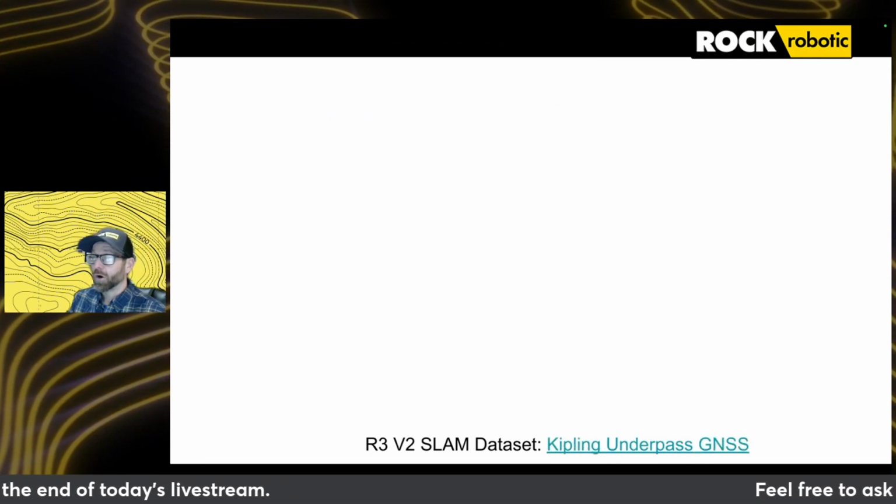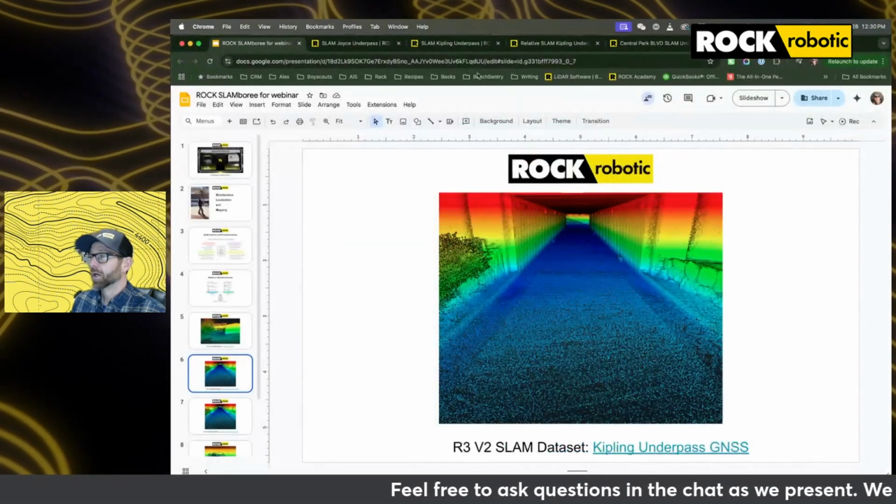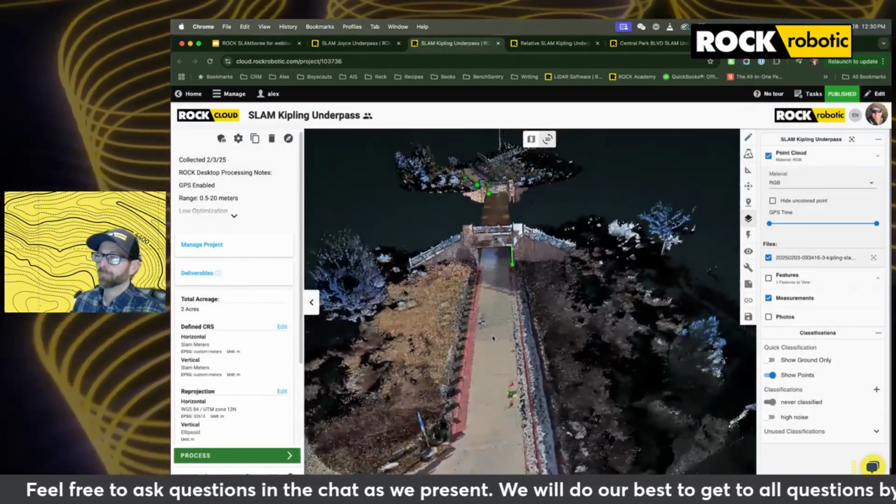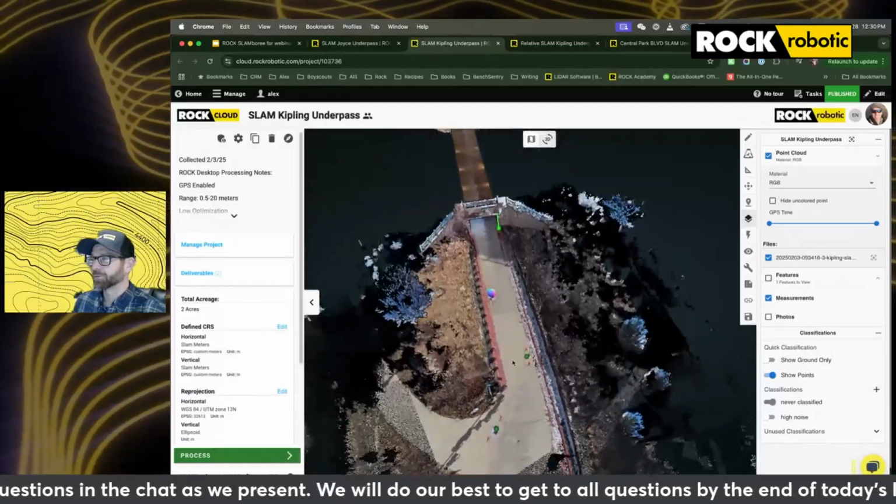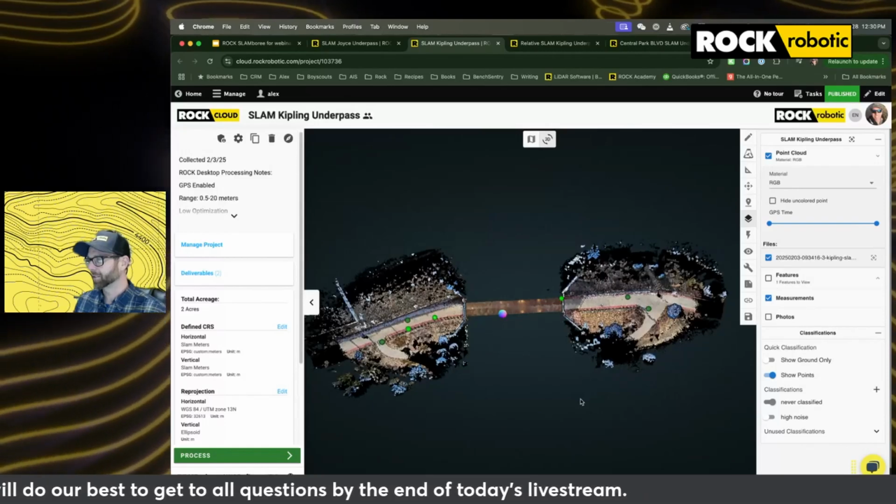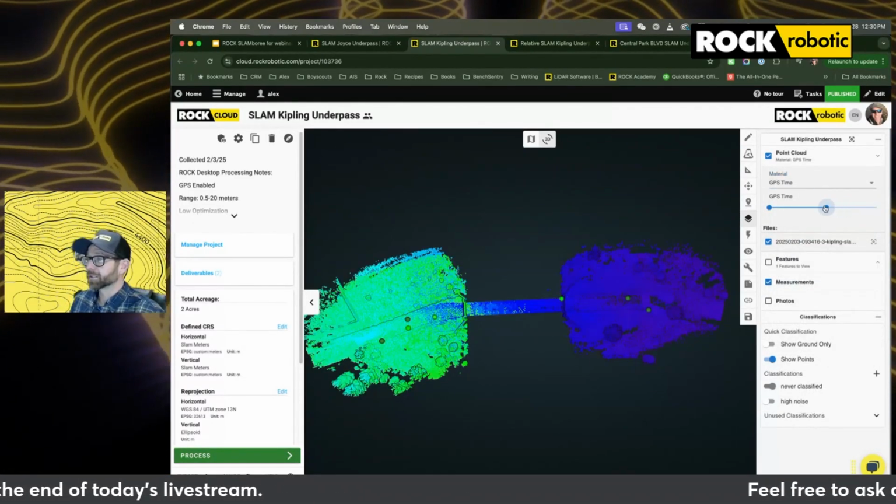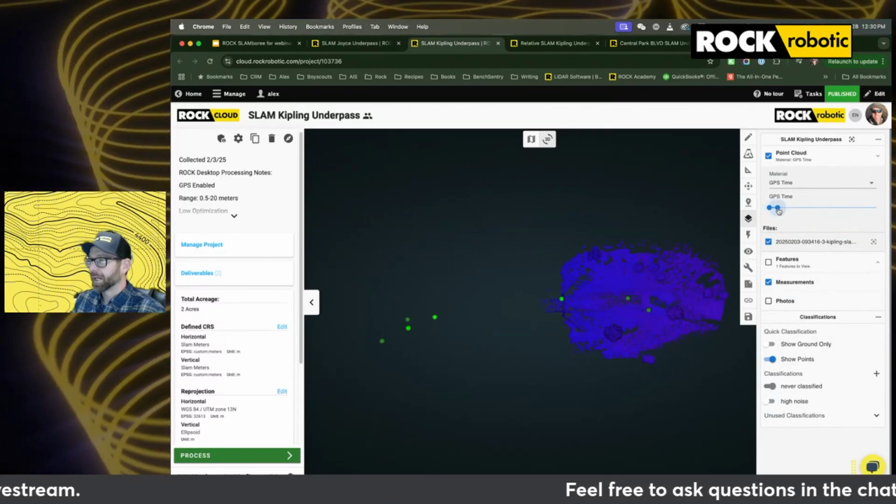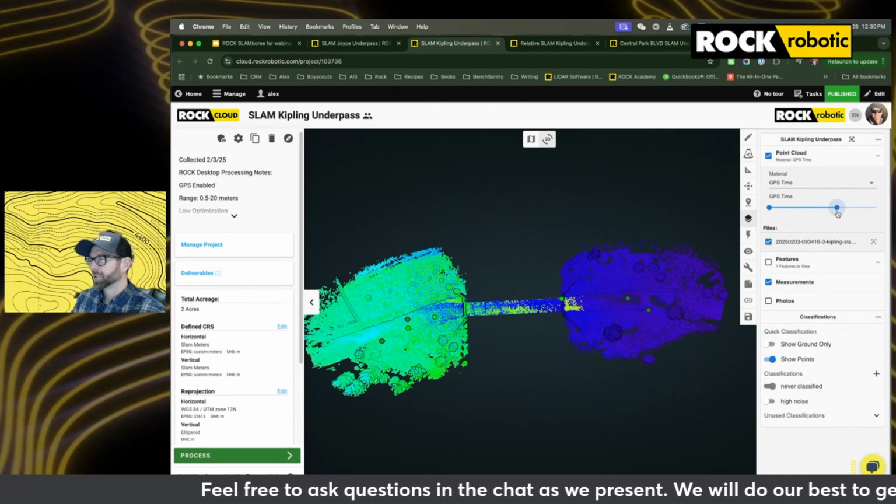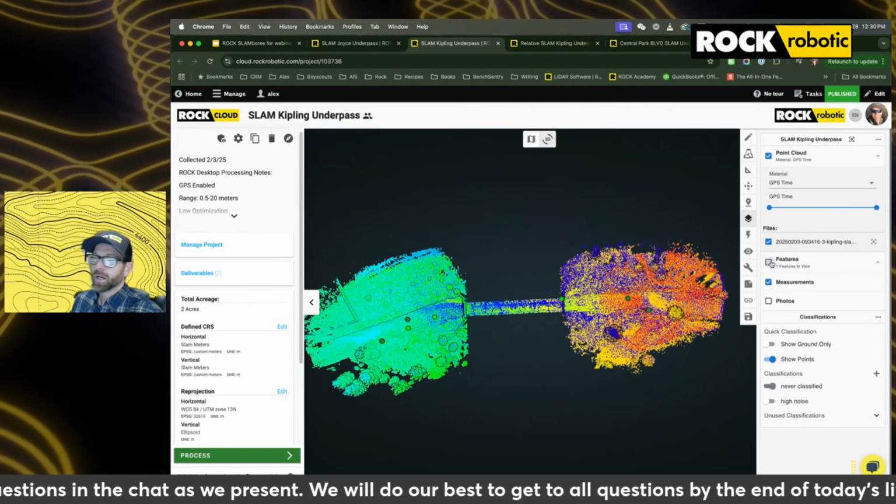So now we're going to move over to our next data set, and this is going to be the Kipling underpass GNSS data. We collected this in the same manner as the Joyce Street underpass. It's another underpass. If we zoom out, you can tell it's a little bit longer. And in this case, as you can see, we have our walking path. We started, with this one, going west to east, paused, and came back. You can see the measurements we have there. There were 5 GCPs that were set up.